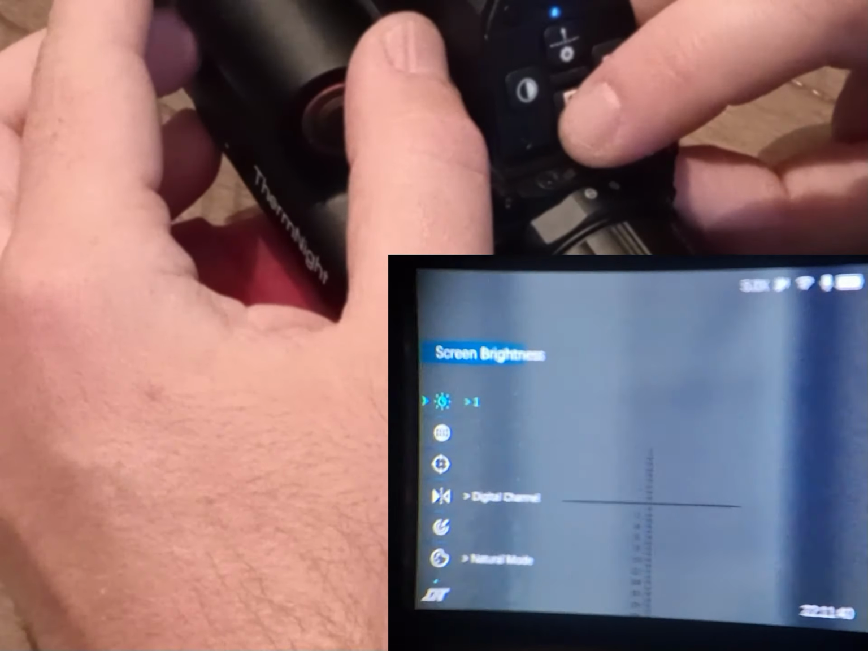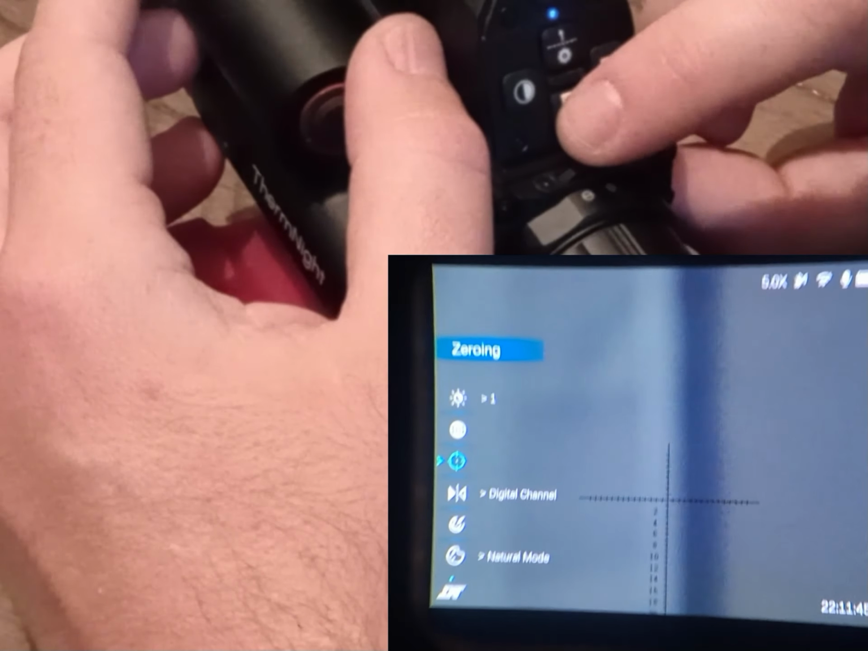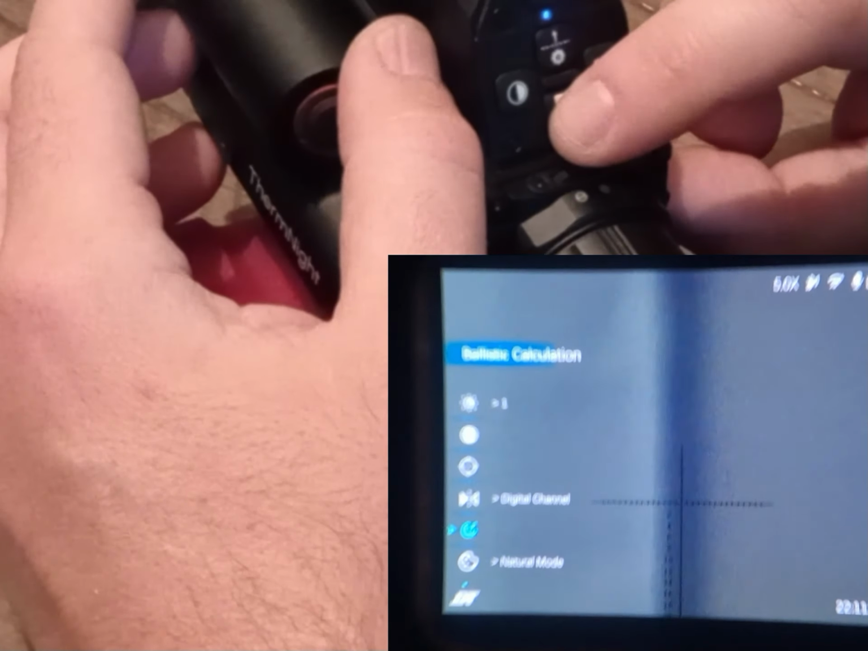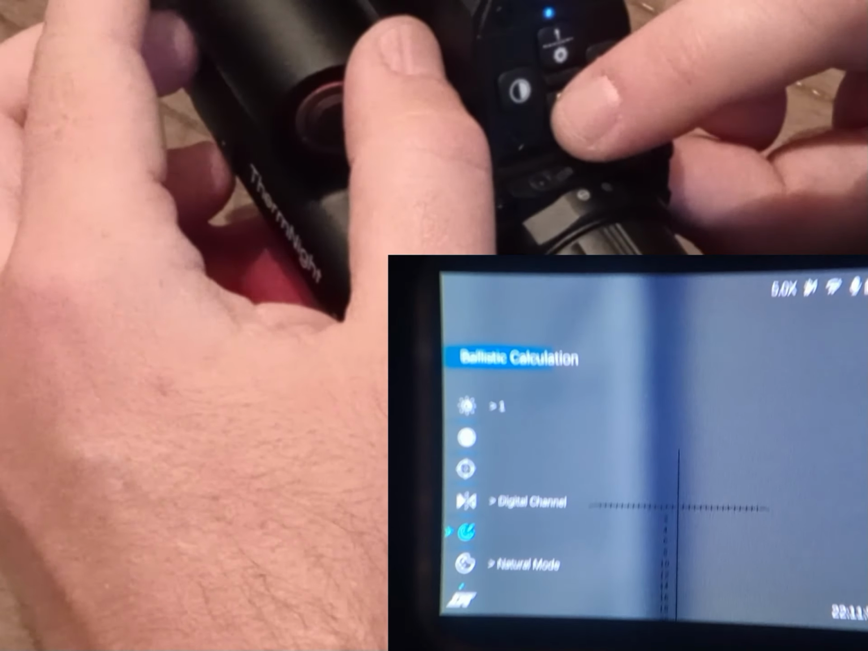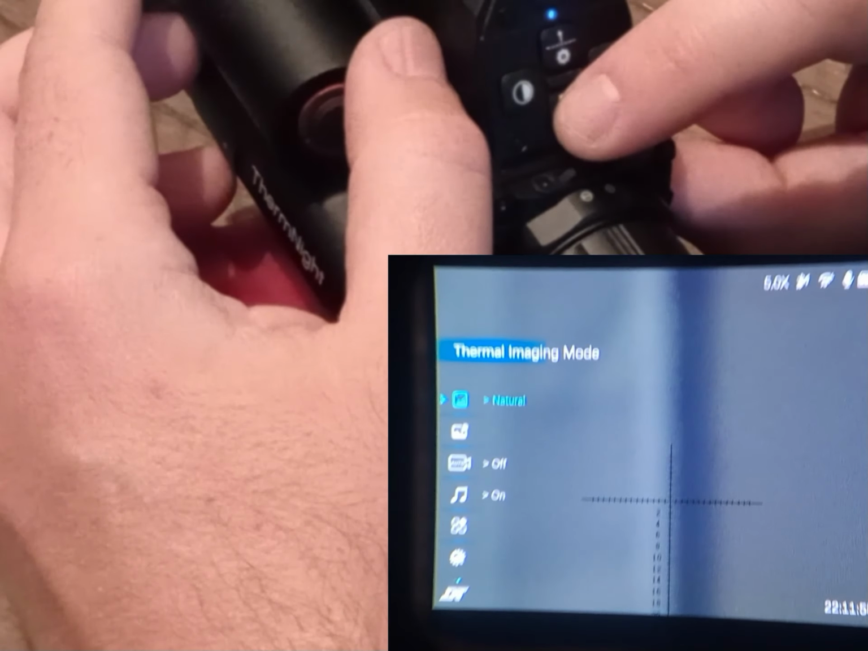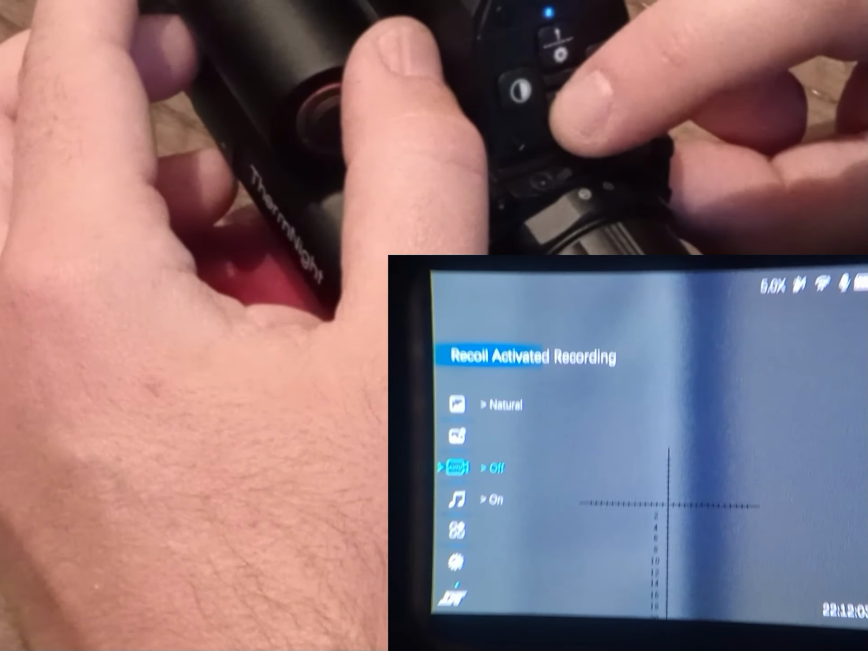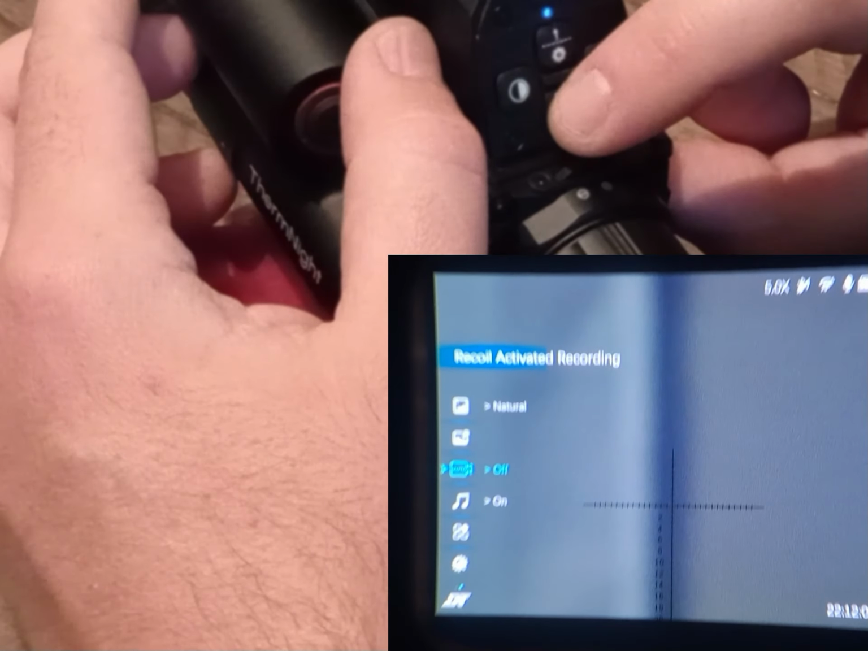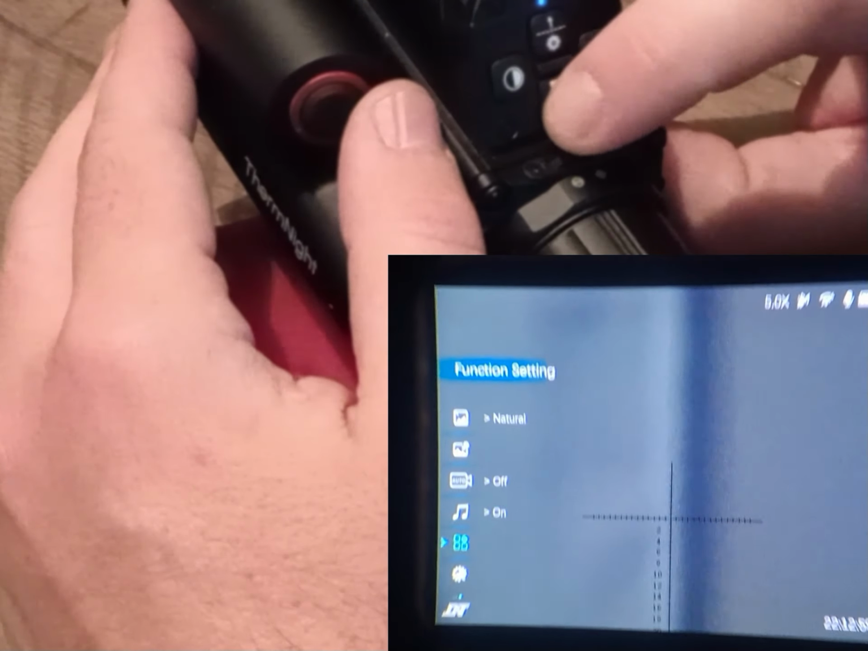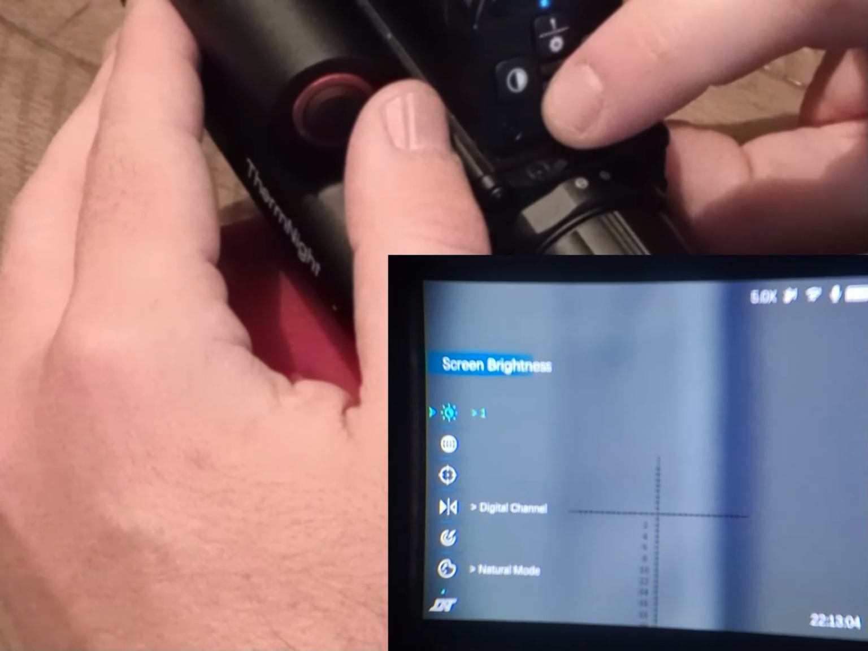So if you want to go down, you got connection, you got zeroing, you got your digital and thermal switch channels, ballistic calculations, color enhancement, thermal imaging mode, thermal image configuration, recoil activated recording, and then you can turn it on and off, your audio, function settings, system settings. That's it.